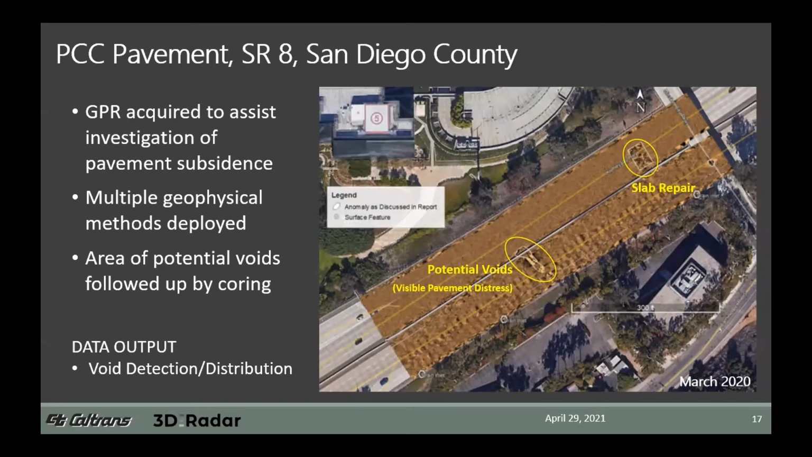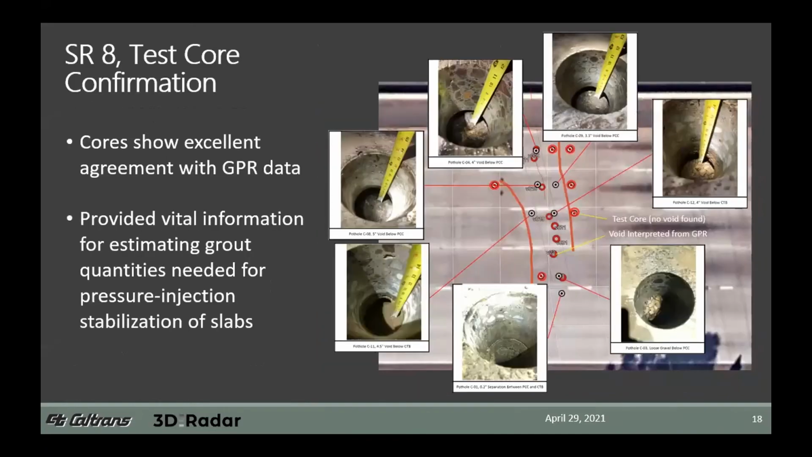Now, as I mentioned, the void detection that we identified from ground penetrating radar, or I'm going to call them potential voids from ground penetrating radar, were followed up by coring. And those results were excellent. We were very, very pleased with what came out of this. Those cores showed excellent agreement with the ground penetrating radar data.